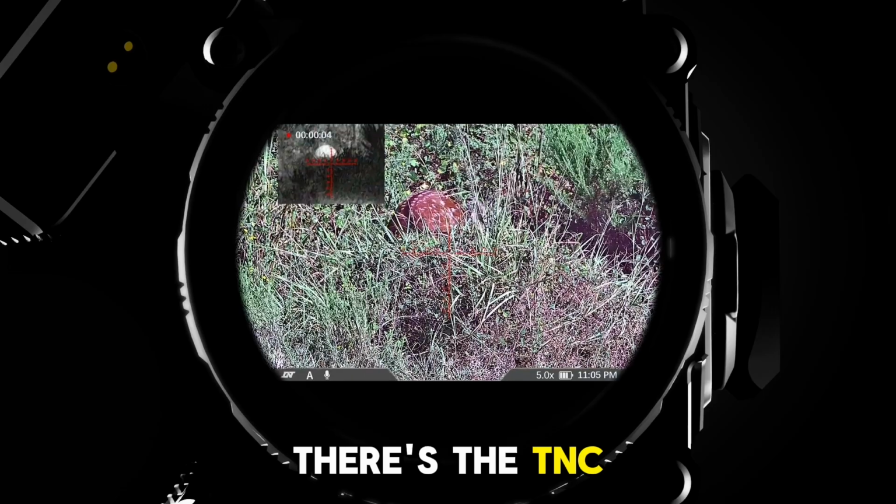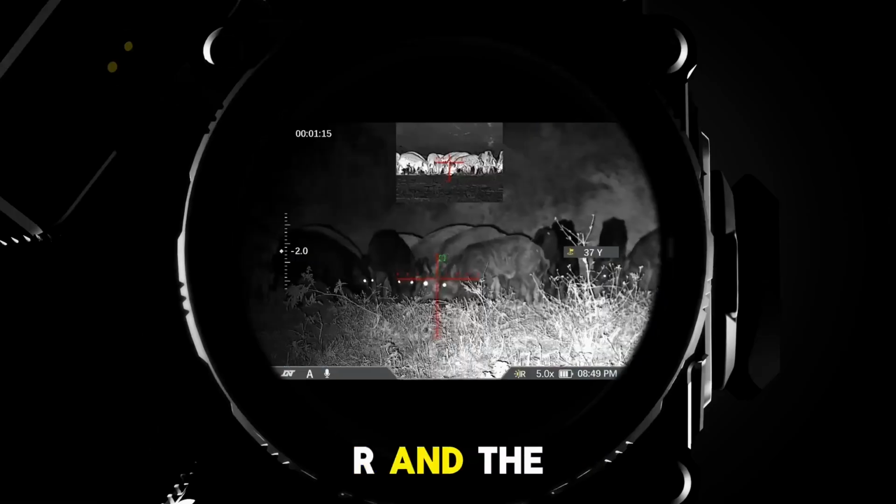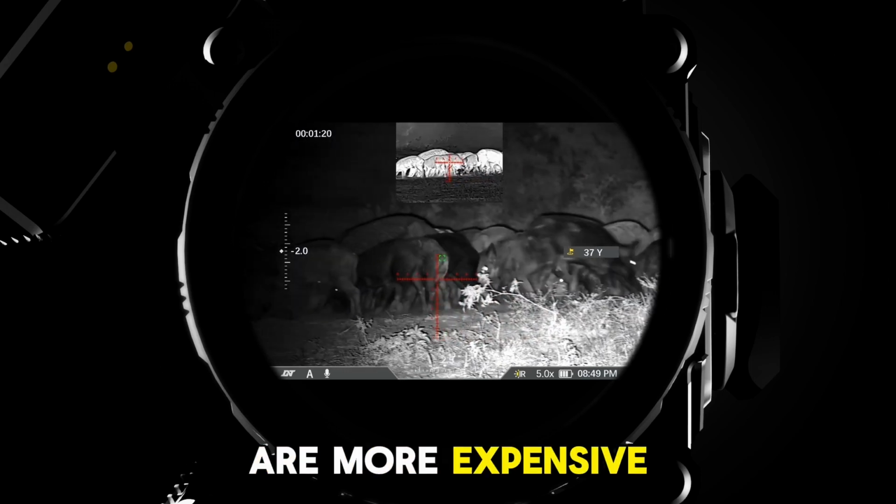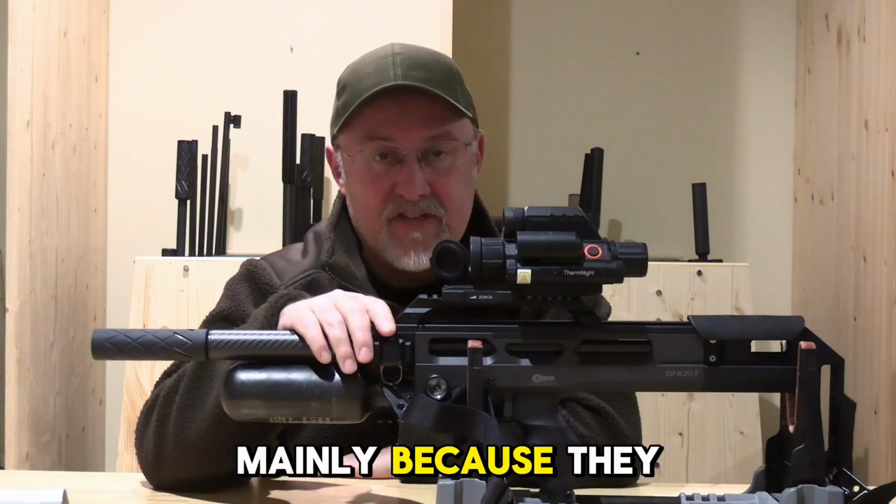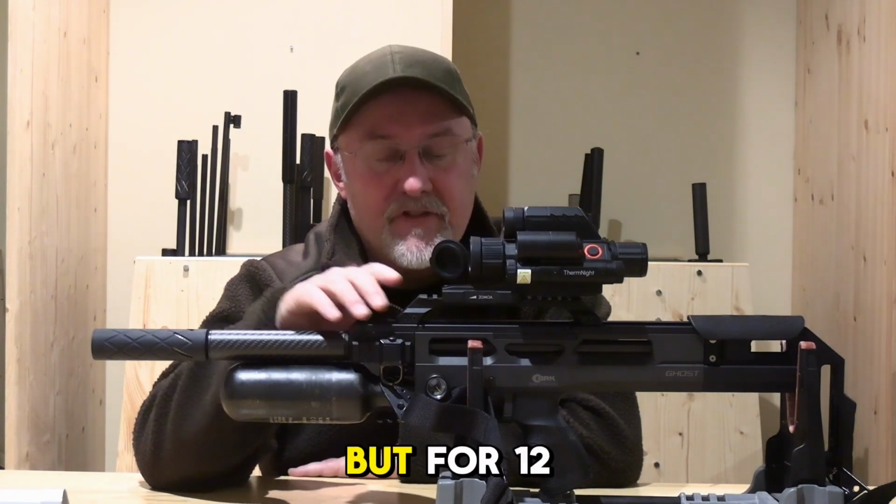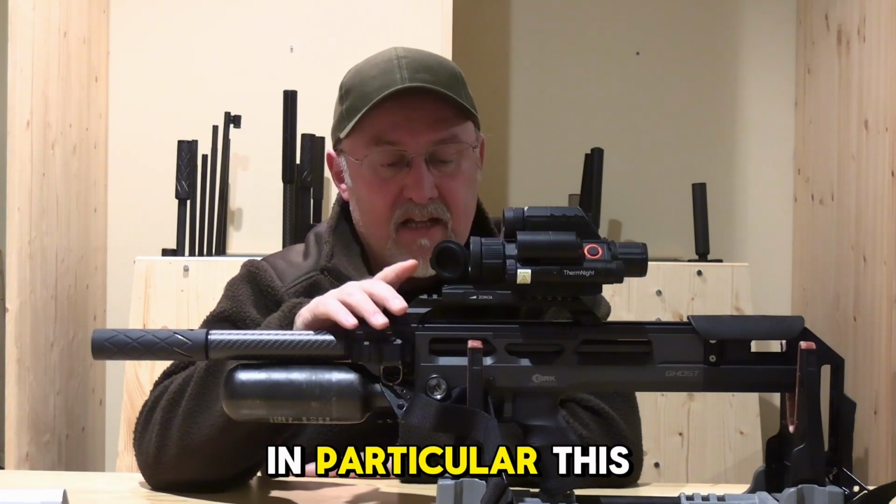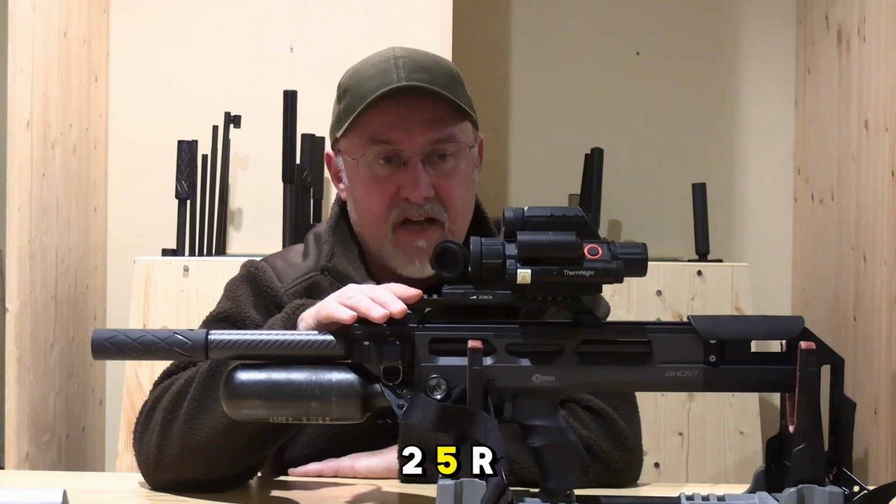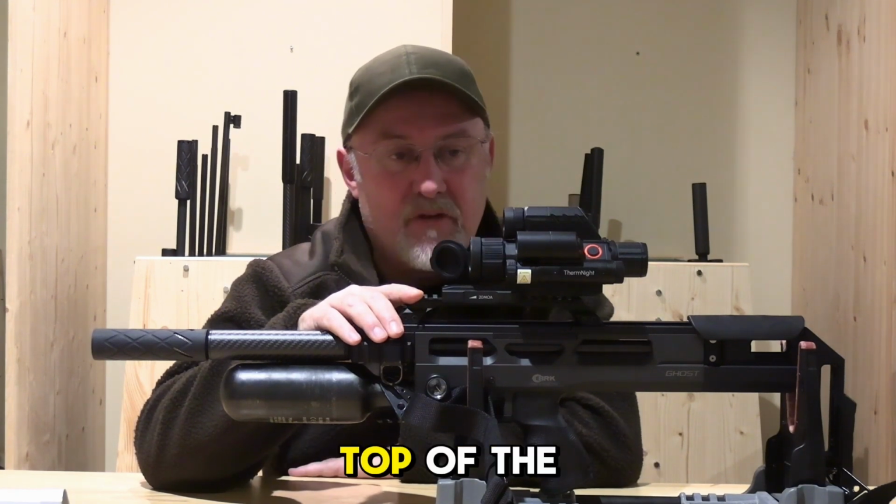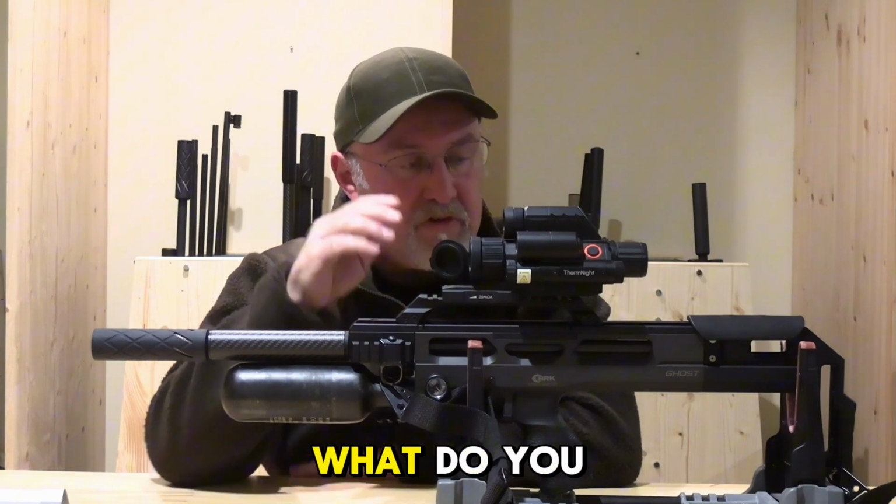There are a couple of other ThermNight models. There's the TNC225R and the 635R that are more expensive, but that's mainly because they have higher quality thermal sensors. But for 12 foot-pound use in particular, this TNC225R, until something else comes along, I think is top of the game right now.